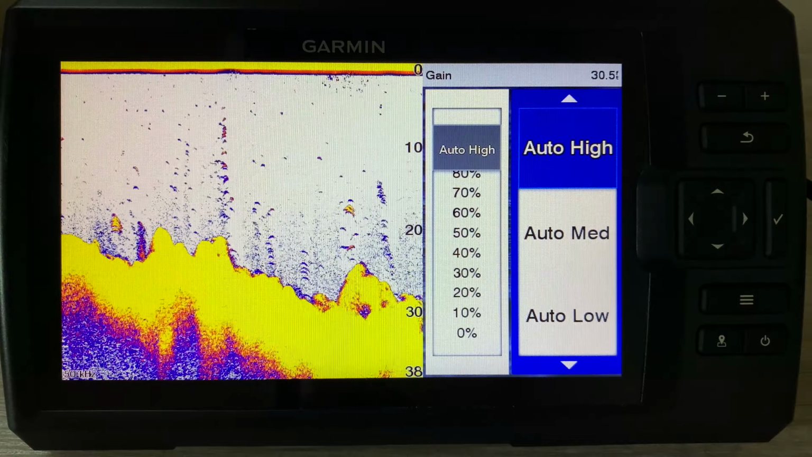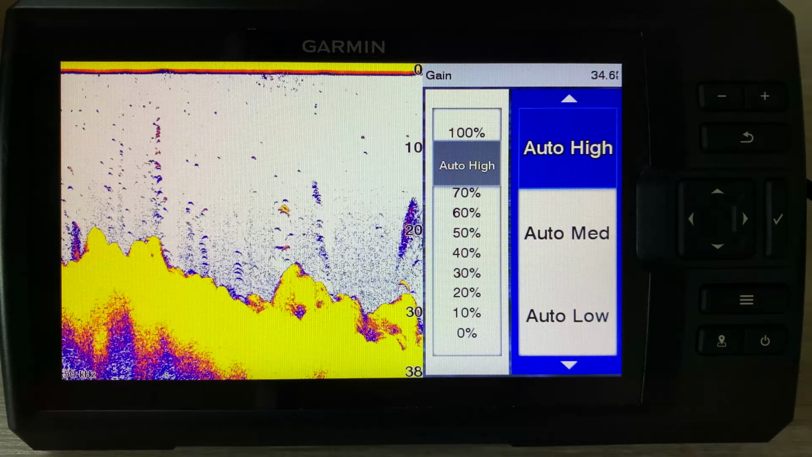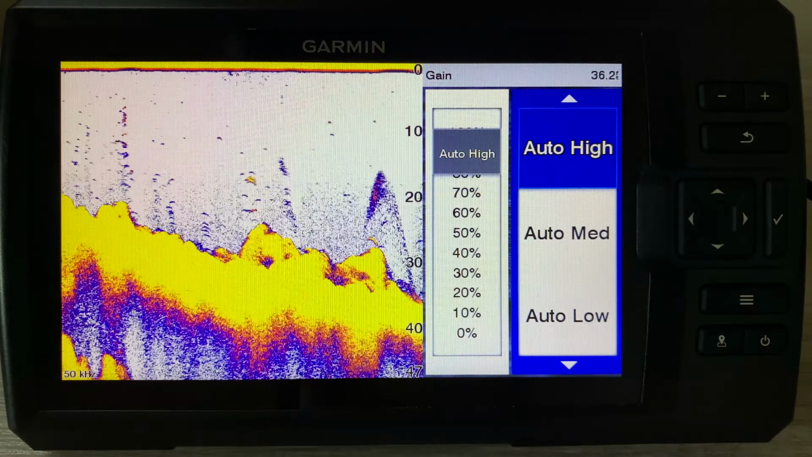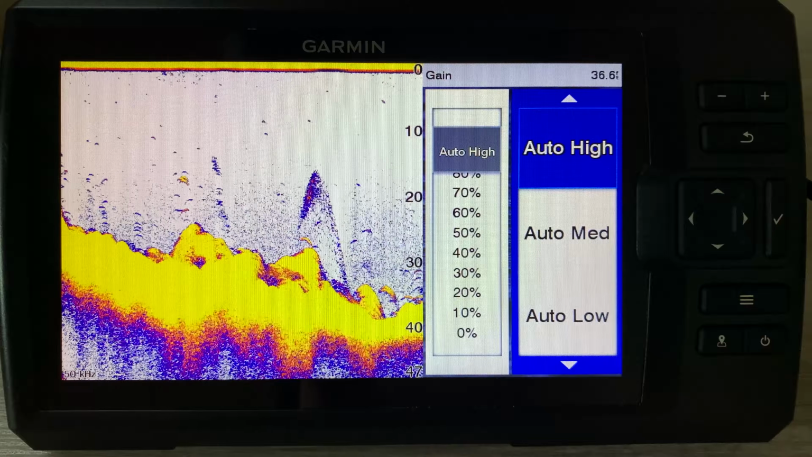You might have to use the manual, let's say you're switching bodies of water, maybe you went to a really dirty part of the lake, something like that. You may have to change your gain to match that body of water. So that being said, that's kind of what the gain is going to adjust for you.